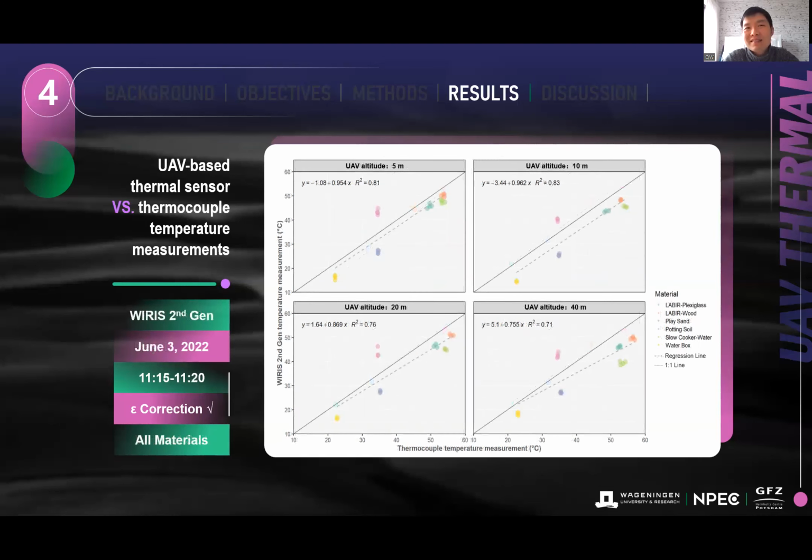Now we come to another fieldwork day, and this is still for the first sensor, the WIRIS sensor. As you can see here, we have included one more fixed emissivity material, which was not included in the previous slides.